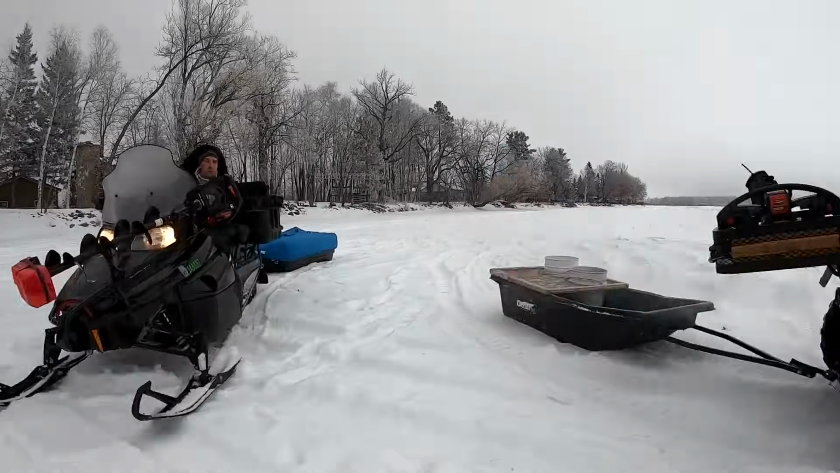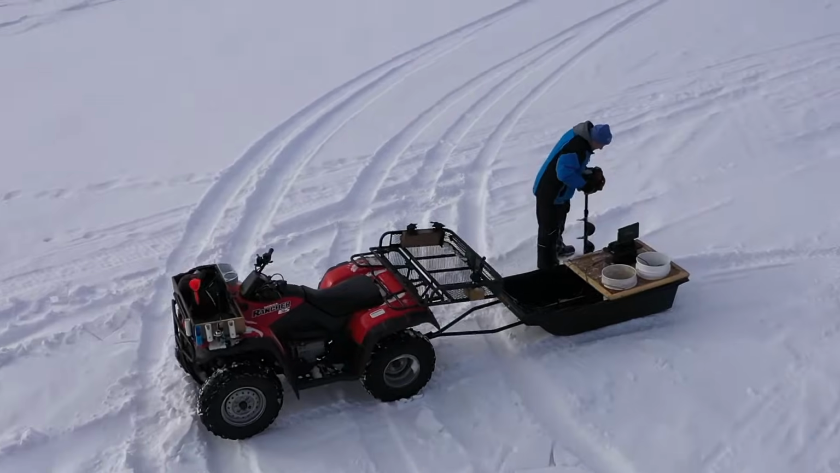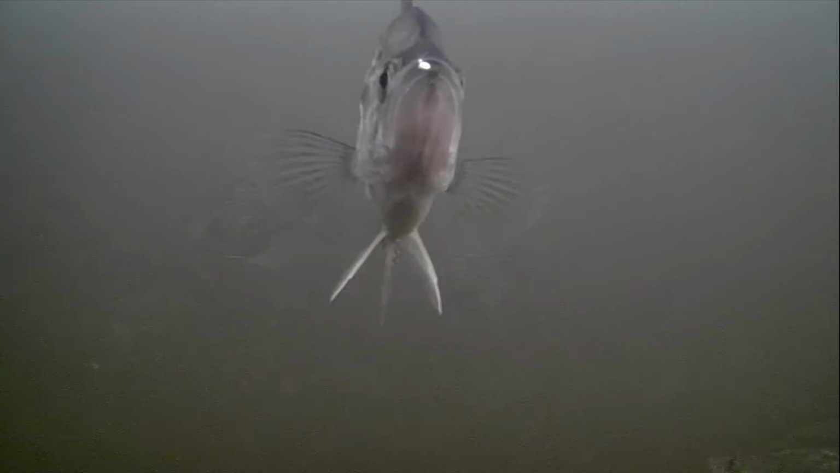We're on a panfish hunt. Suspended fish right underneath us. Part of me likes the actual hunt just as much as the catch. There they are. Got them.